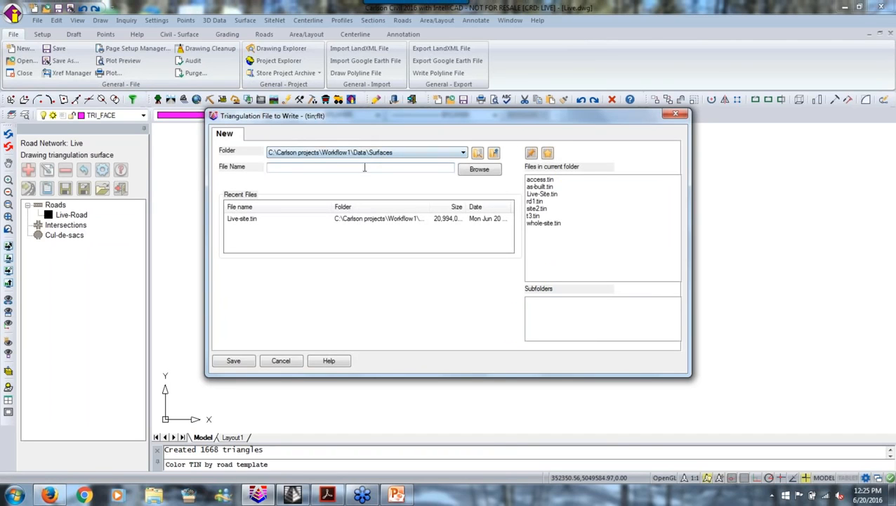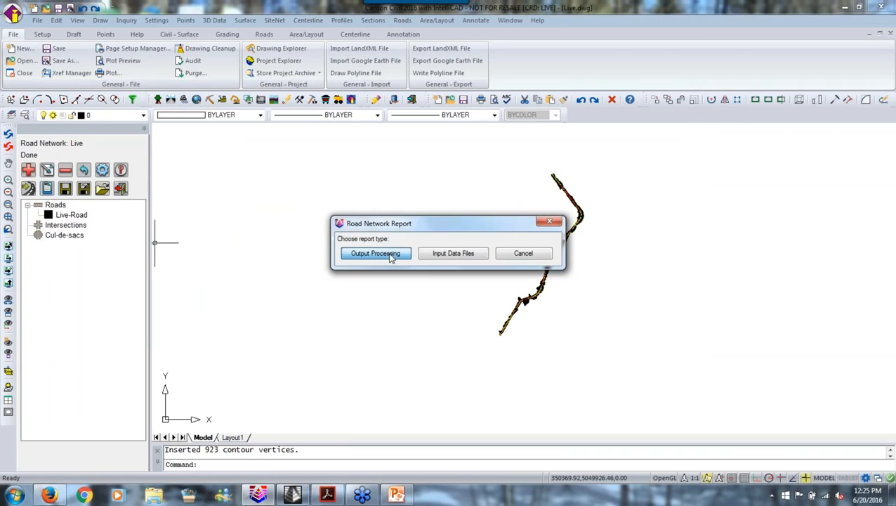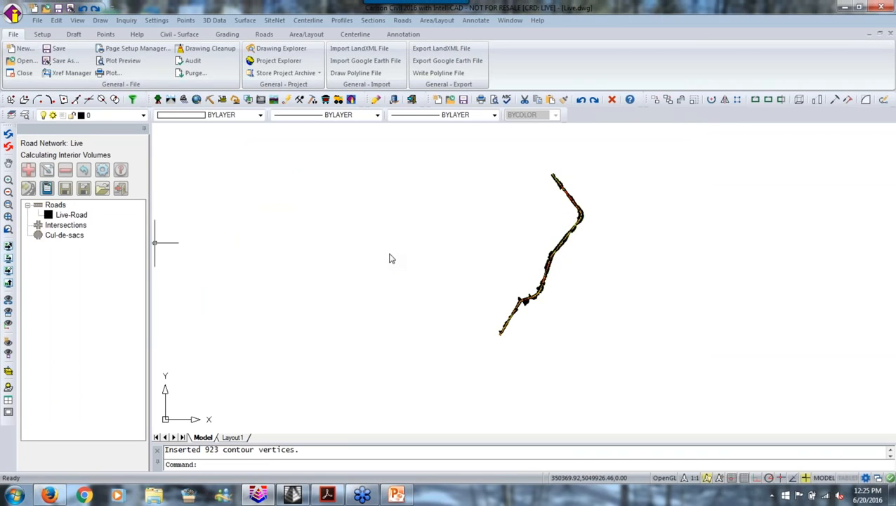And it wants to write out a TIN file, which I'll show you where that is. So this is going to be called live road. Live road is the TIN of the road, okay? And it's done. So here's our report, by the way, output. Here's our cut and fill.